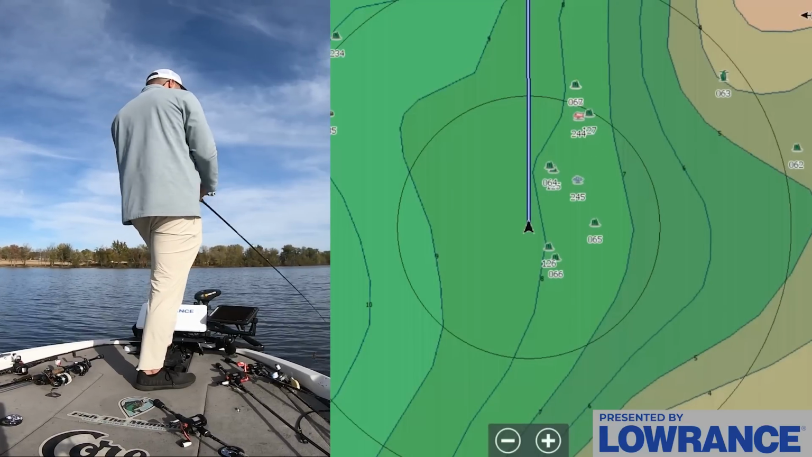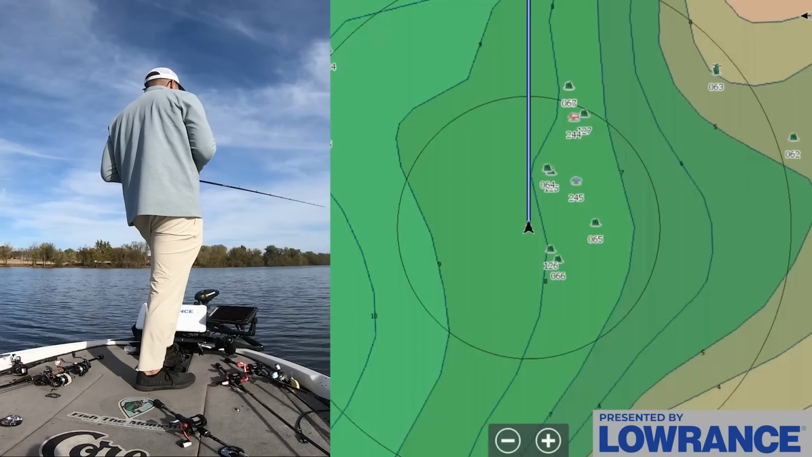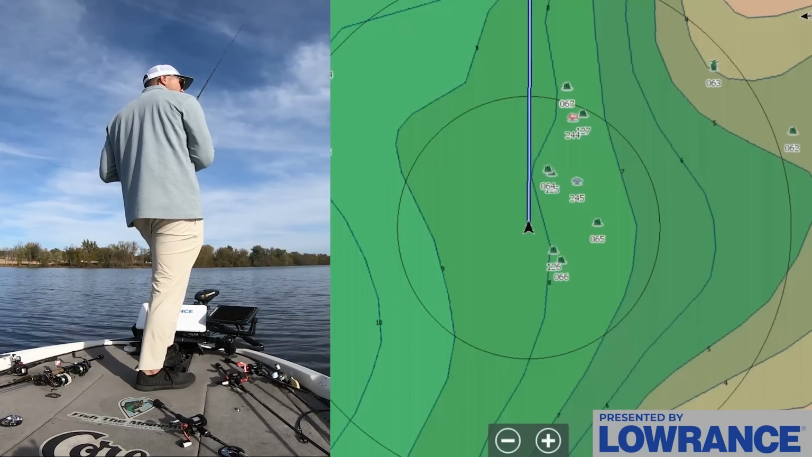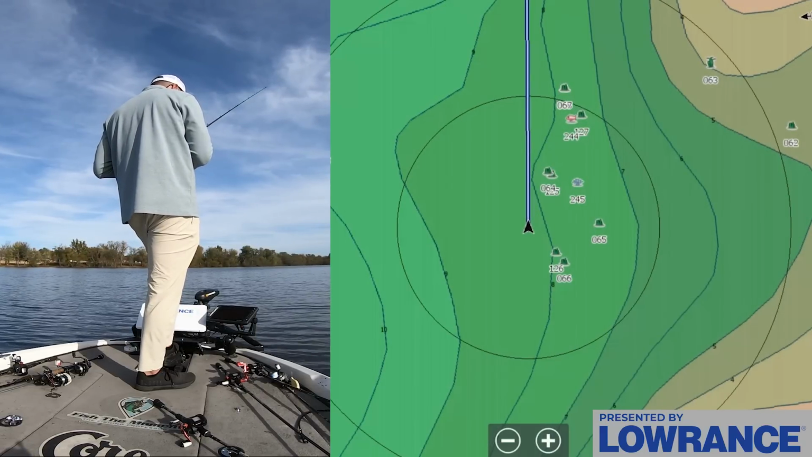Getting kind of close to this pile. This is just how it goes, guys. You make a lot of casts. You kind of just experiment around. We also know that these brush piles are shallower, and the first brush pile I got bit out of was in 10 foot. So these brush piles might just be a little bit too shallow. There may just be random bait that's chasing on these flats. There may not be fish up here.